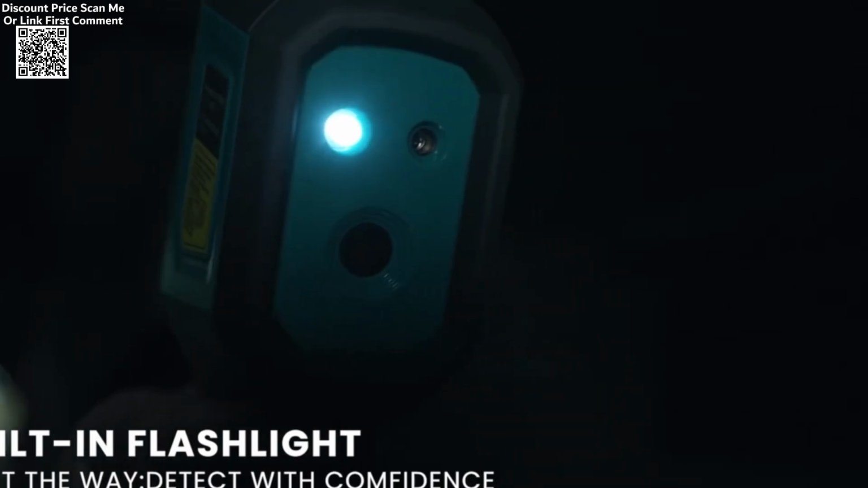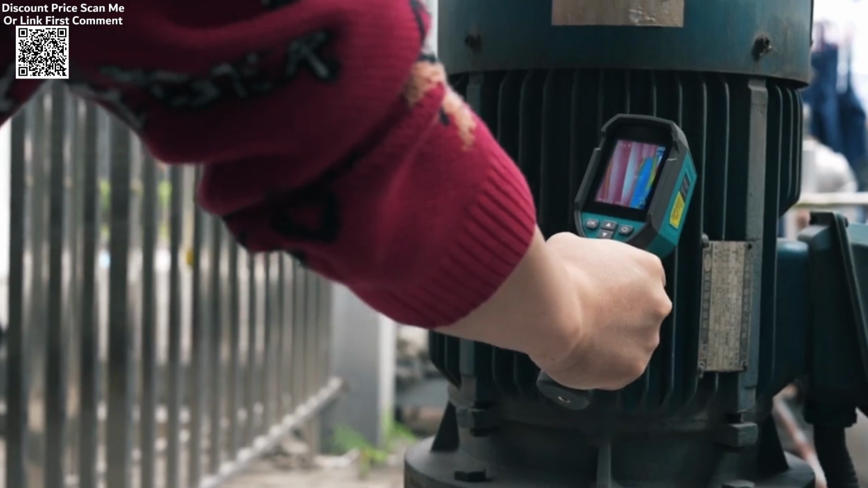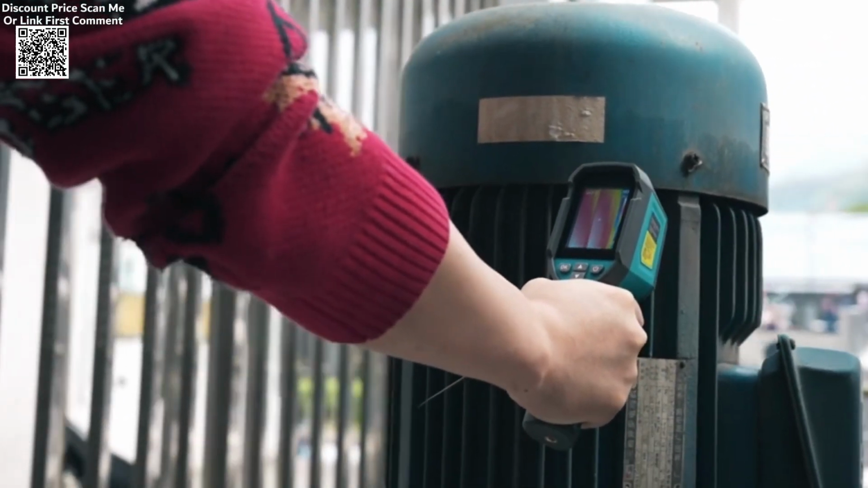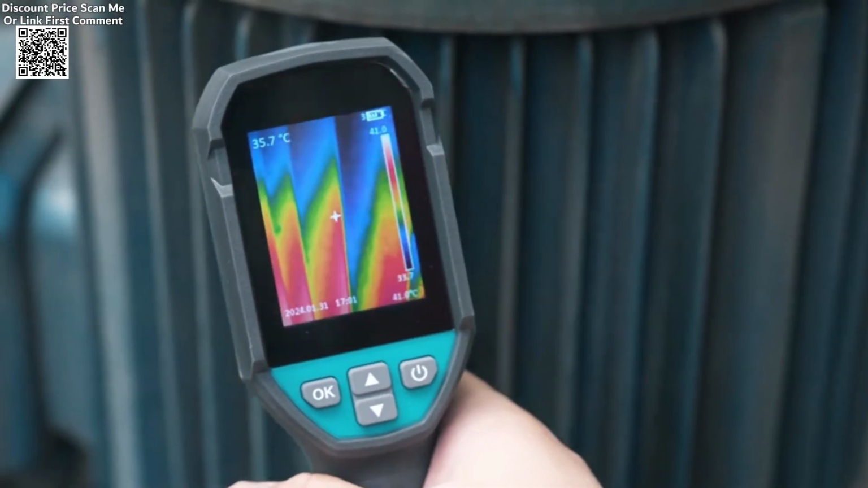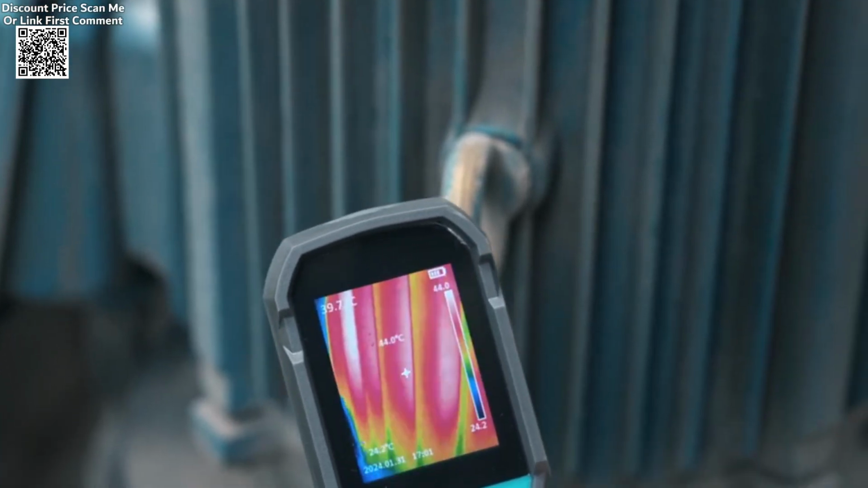Designed for ease of use, the TR120 is compact and lightweight, making it ideal for handheld operation. The device's intuitive user interface and ergonomic design allow users to comfortably hold and operate it for extended periods, which is essential during detailed inspections or repairs.